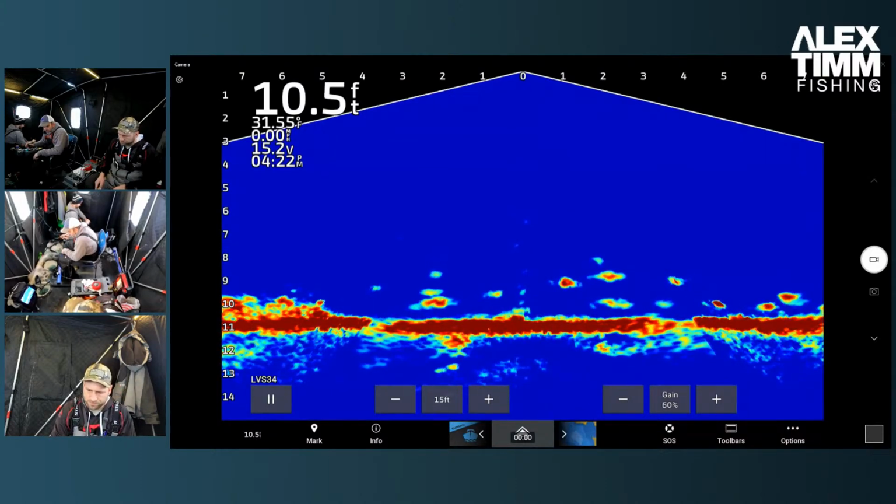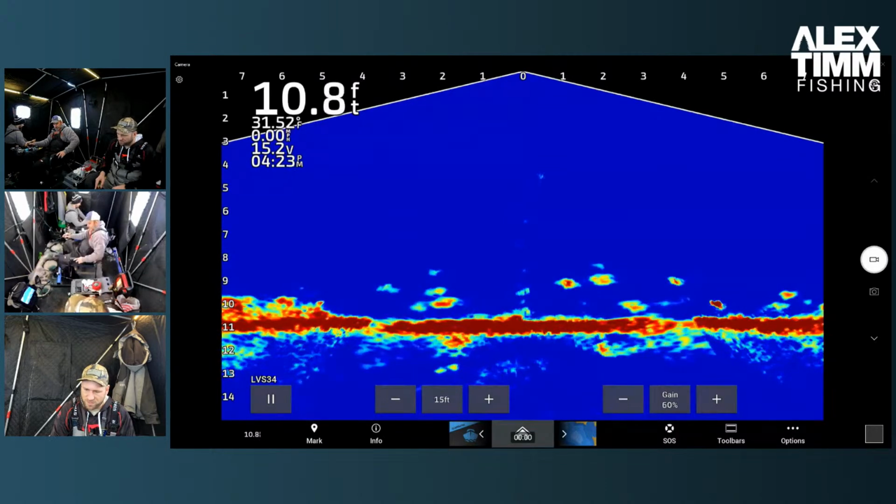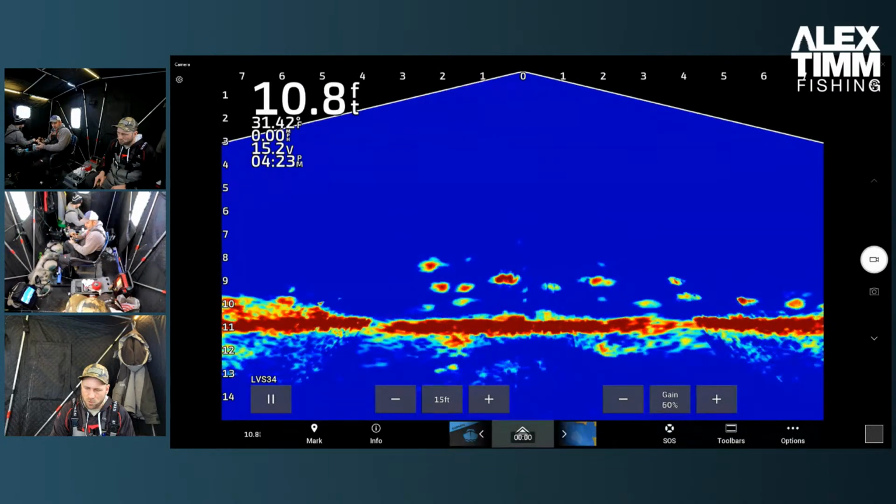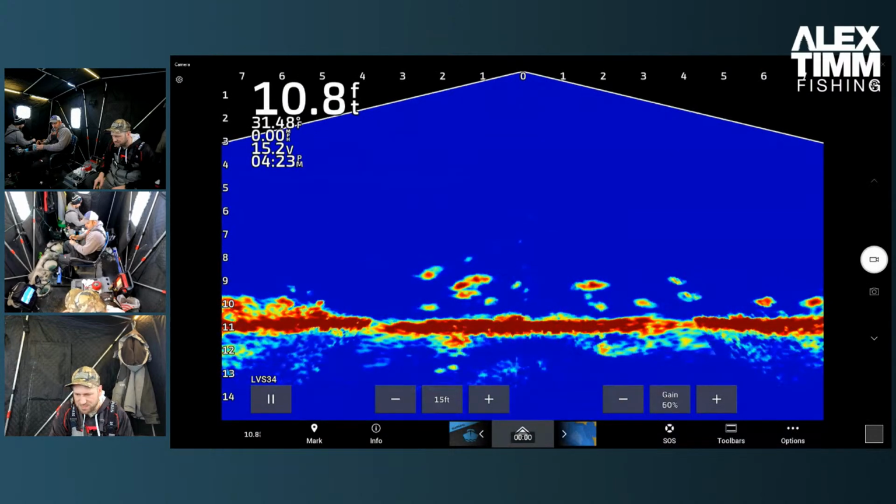Boom, boom, boom. Finicky. They're very finicky. Here we go. See them chase in, but then they just stop. Oh, look at this bigger one roaming through. We'll try for him, but my guess is he's going to slow down and stop.